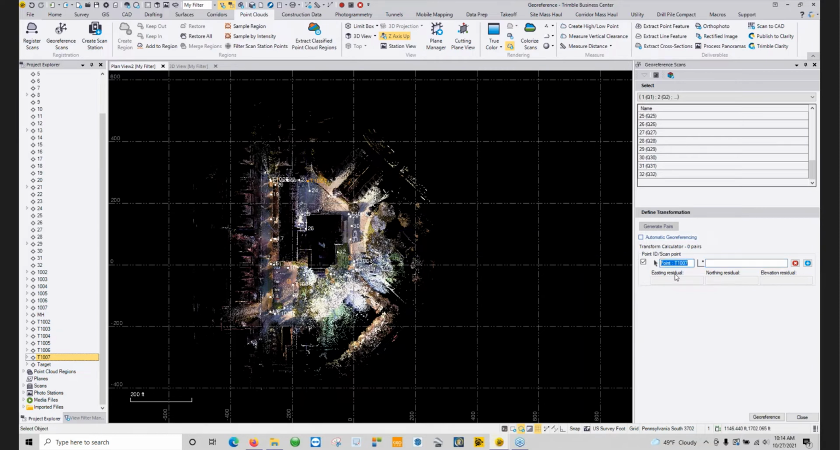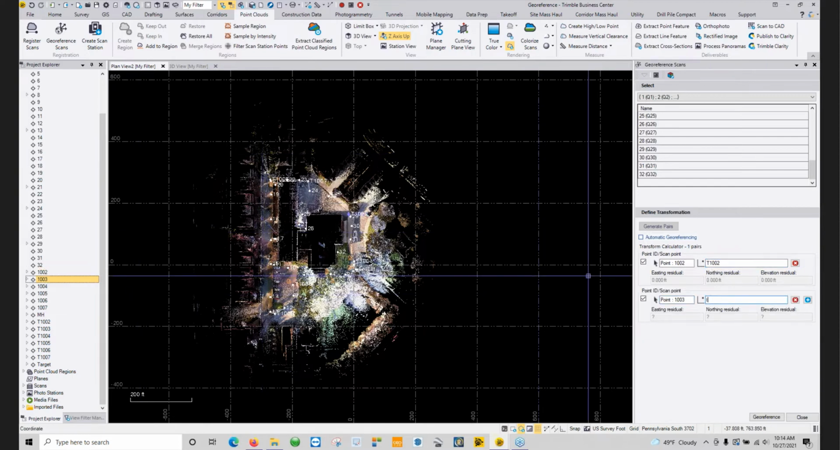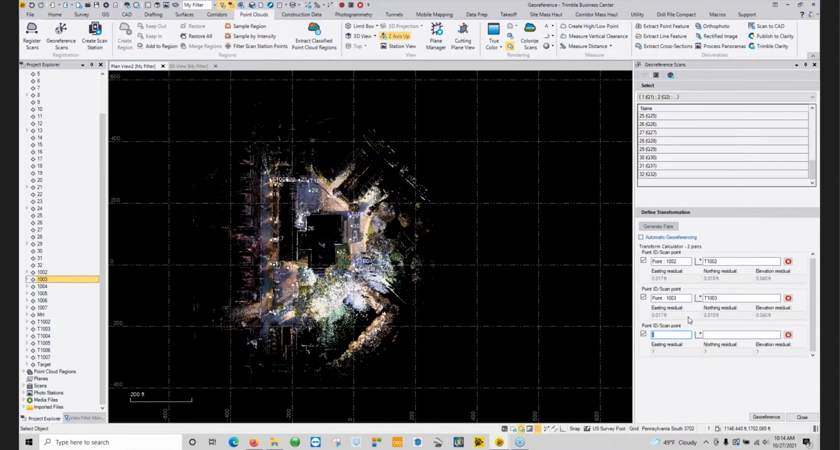So over here for my georeferencing, all I have to do is click on the 1002 and type in T1002 as my target location, hit plus, 1003, hit T1003, and now I'm going to start seeing my RMS values start to populate and seeing how far off I am. And I know I have one inside of here that's a little bit off.